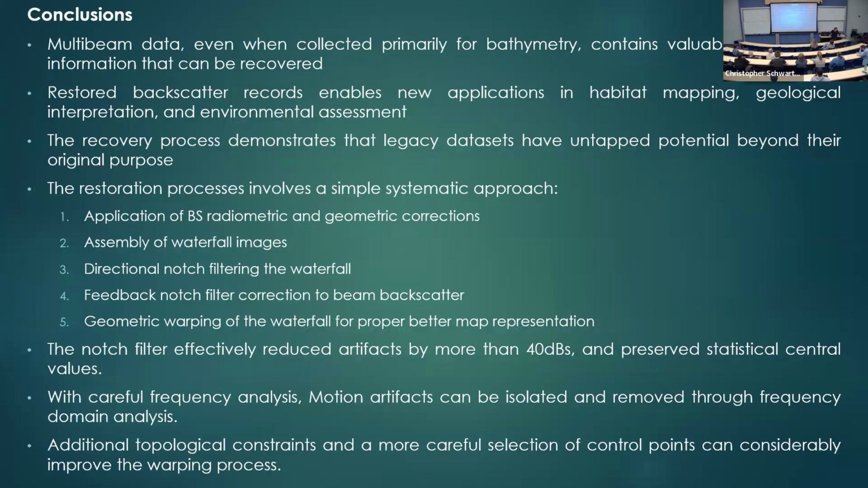So some simple conclusions that I can share with you guys. I would say that multibeam data, even when collected primarily for bathymetry, well, basically in 99% of the cases, and with no care, contain variable backscatter that we can recover. Our restored backscatter records enable new applications like habitat mapping, geological mapping, environmental assessment, things that they did not think about when they collected the data.